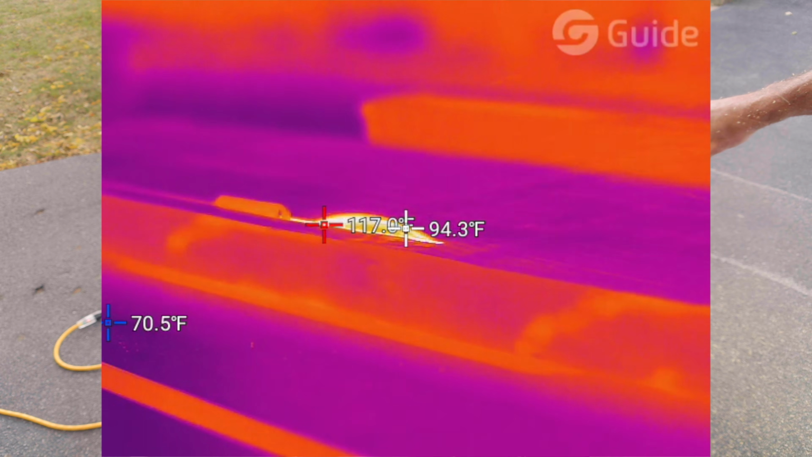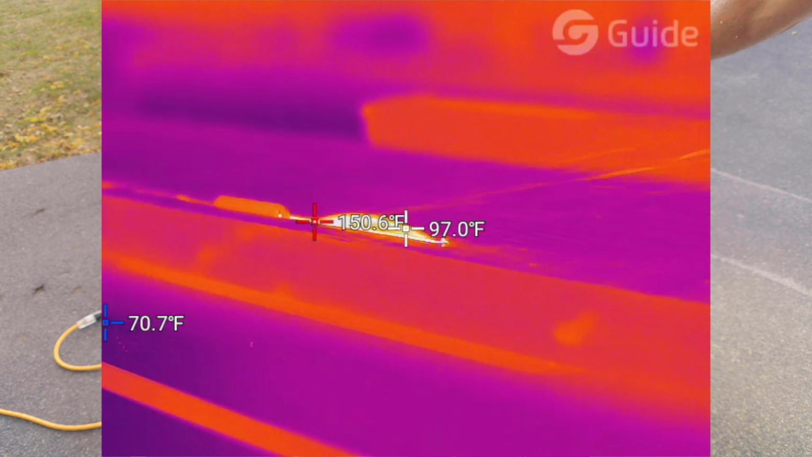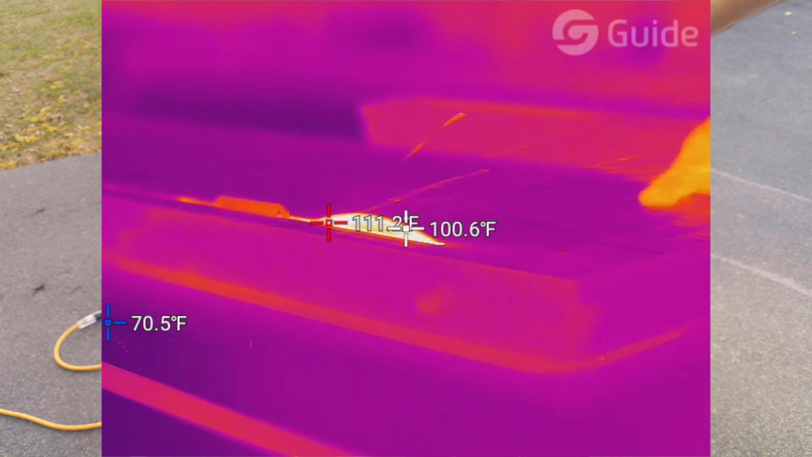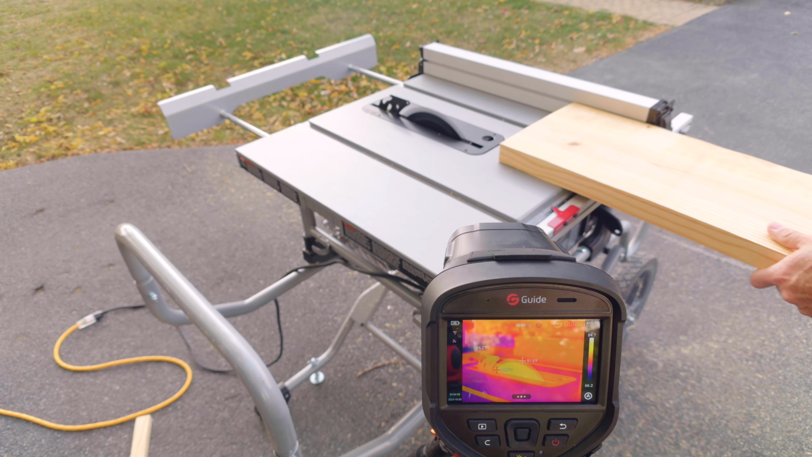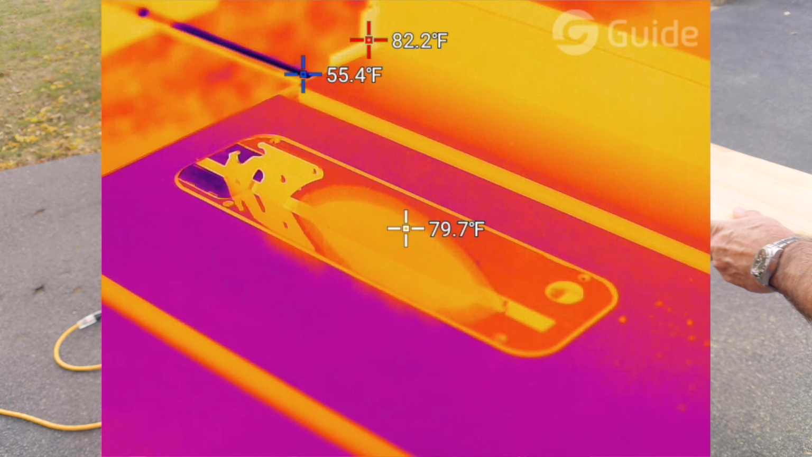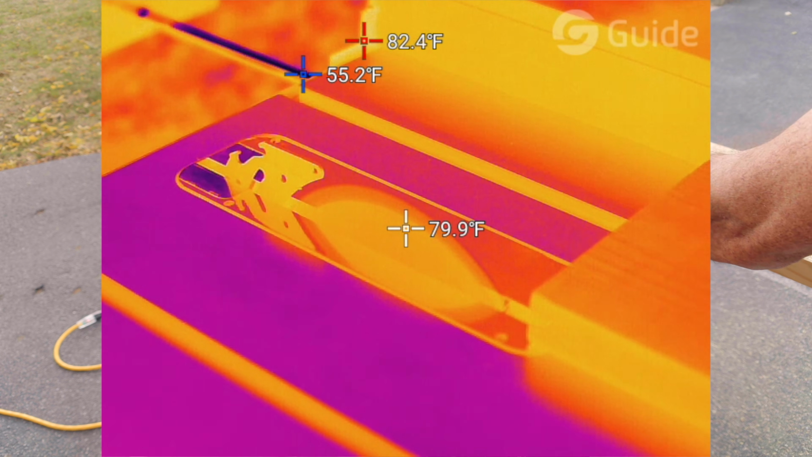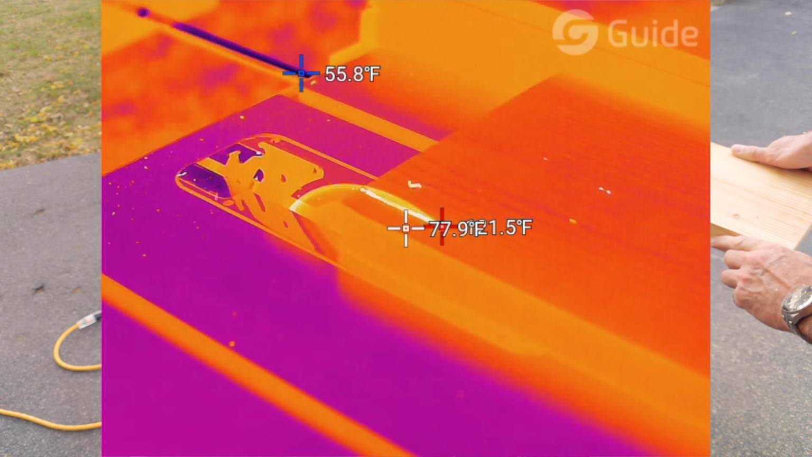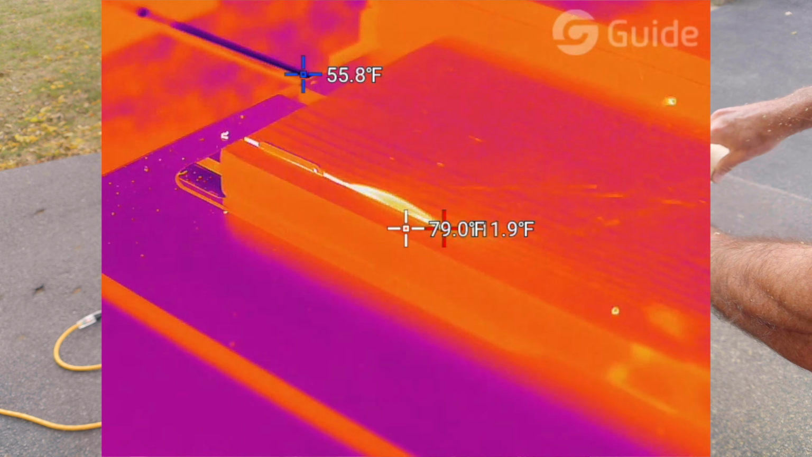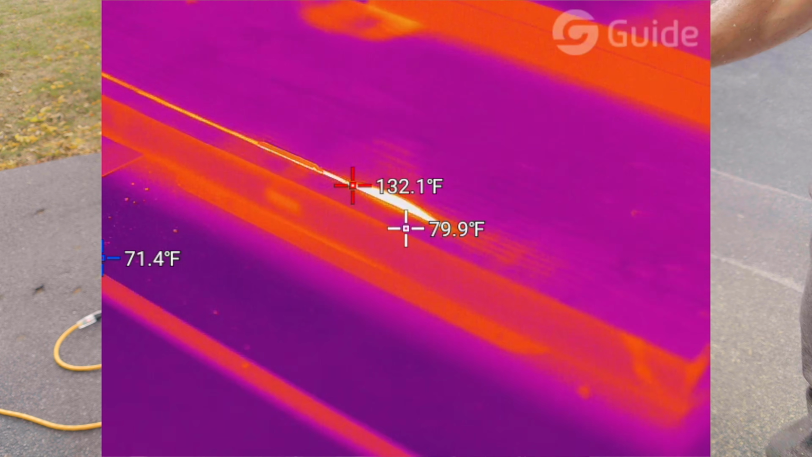I told Guide when we spoke, if they send me a decent resolution model and it's better than the one I have, what'll end up happening is we're gonna use it for the regular videos, and we'll get 20 seconds of cool thermal video footage on tools and see how hot they're getting, and maybe we have some failure point. The more information the better is the way I look at it. So you guys tell me if you think that's something that's gonna be useful for the regular videos.